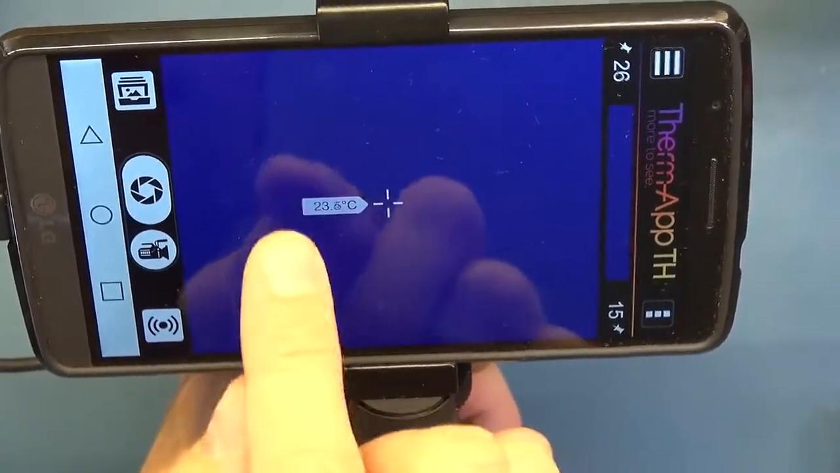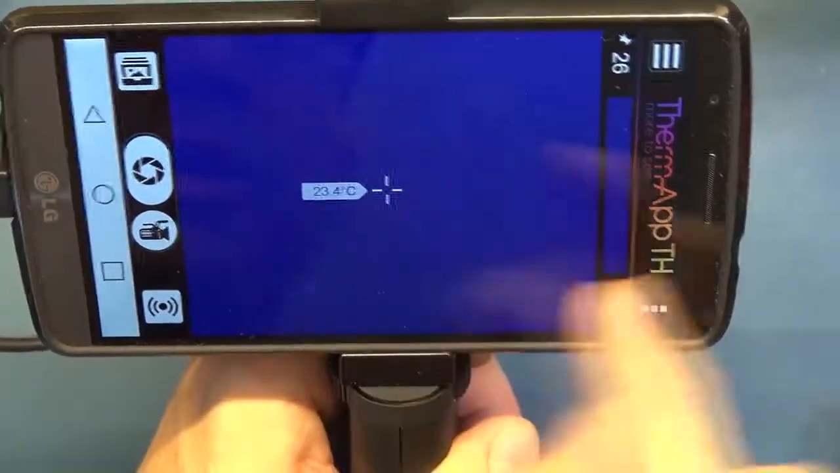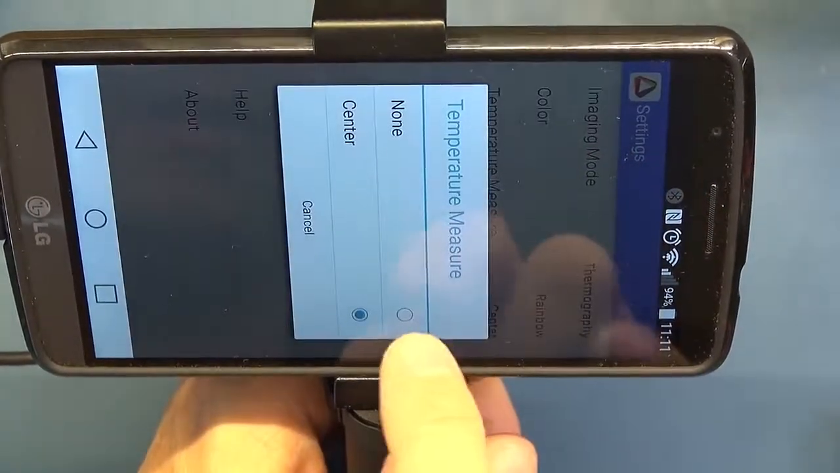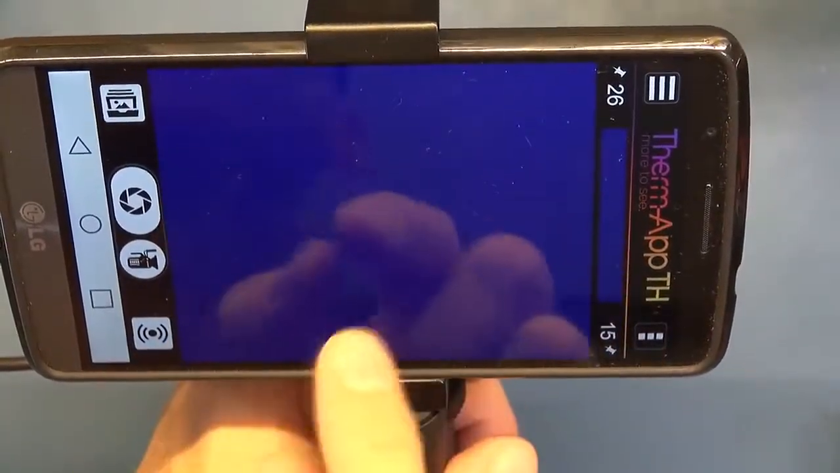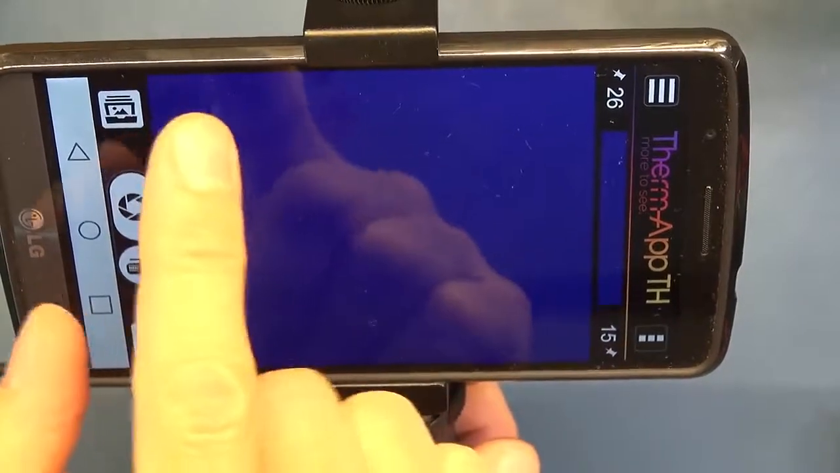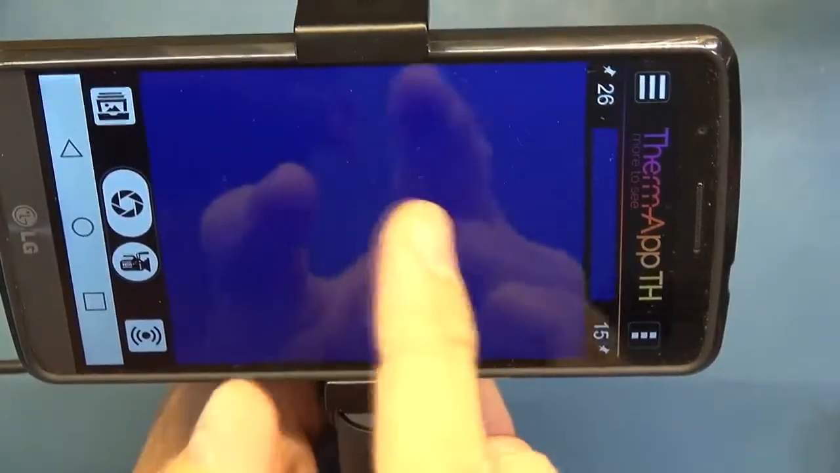However, sometimes I found this tag got in the way of what I was looking at. So you can go into the menu system, and where it says center, I can set it to none. Go back in, and then I haven't got that temperature reference. I wish they had another option where it said off to the side, where you put the tag up here, but you still have your crosshairs. So that would be a simple change.